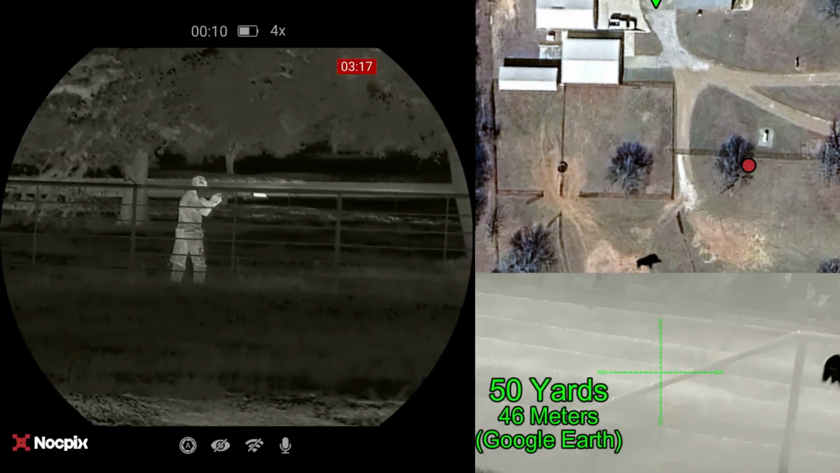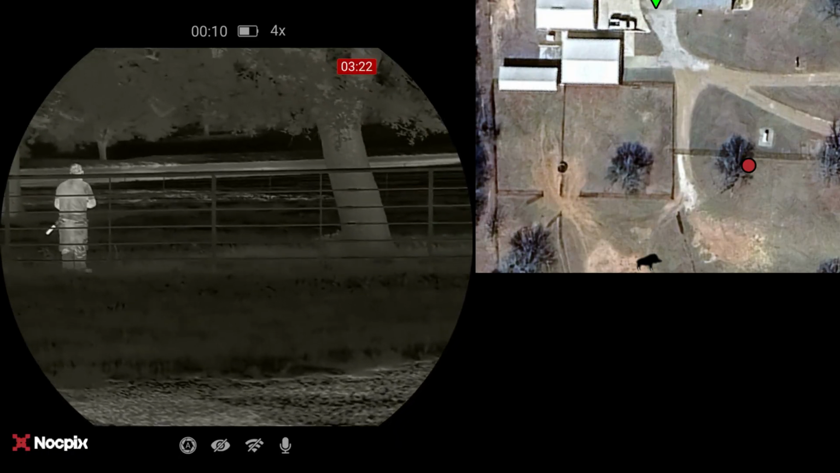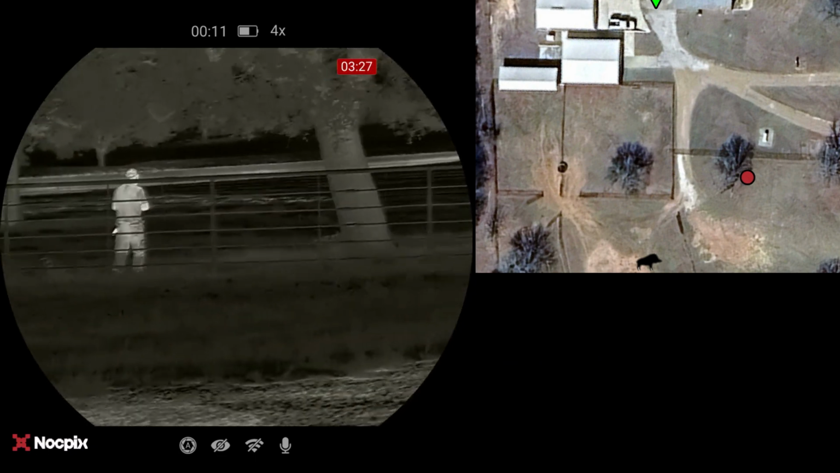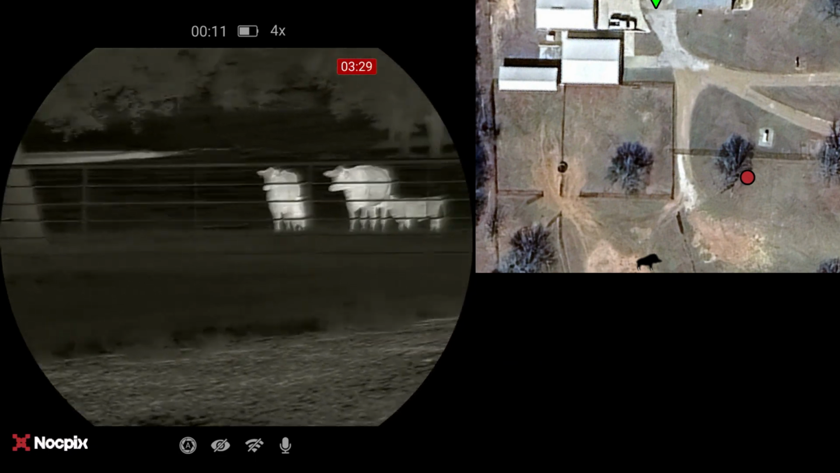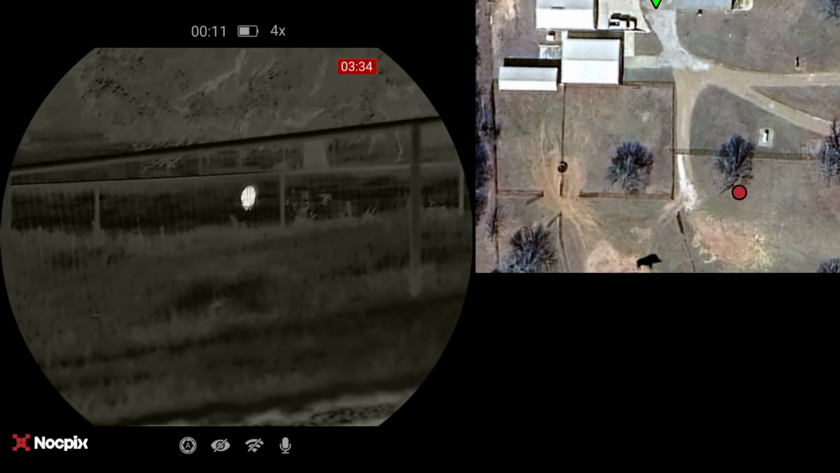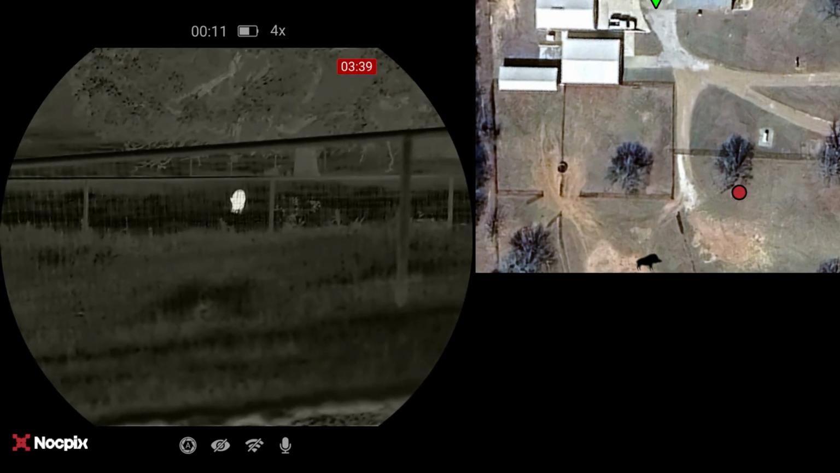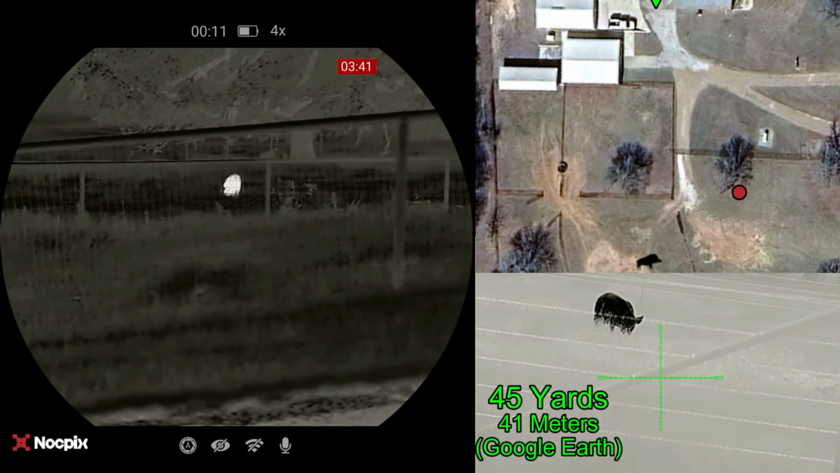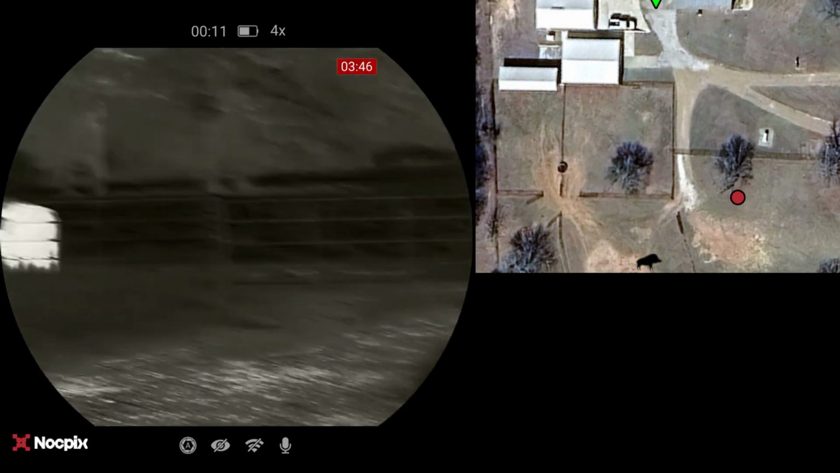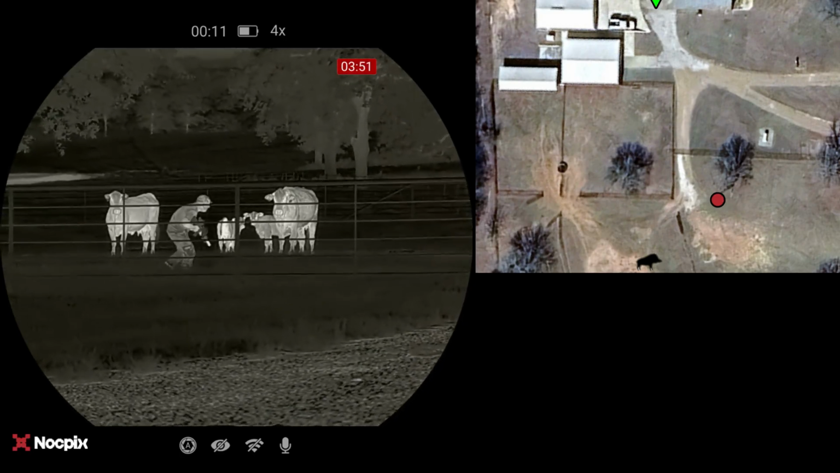Now that he's over the fence with his rifle, he orients himself to the hog, knows where the hog is. Yeah, he's got to negotiate around the cattle that are between him and the pig. He had told me he was worried about spooking the cattle, and honestly I thought they were going to take off on him, but they were actually quite calm. And he ended up just walking right on by them. I say walking, he's doing his ninja stalking here.